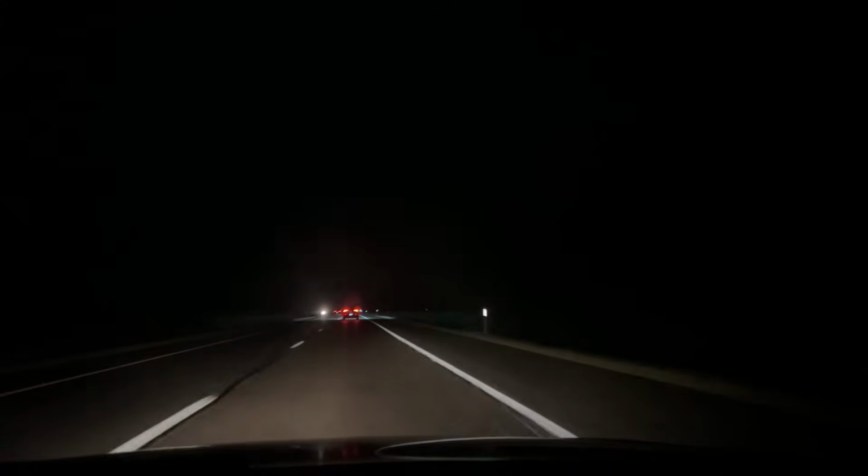But there's your speed limit sign right there, 75. I don't know if you guys can really read it though. What the fuck? Someone's going, holy crap, someone's going the wrong way. Holy crap! Did you all see that? Someone's going the wrong way! Jeez! I'm like, why is that car so close? I'm like, oh my god, he's going the wrong way!